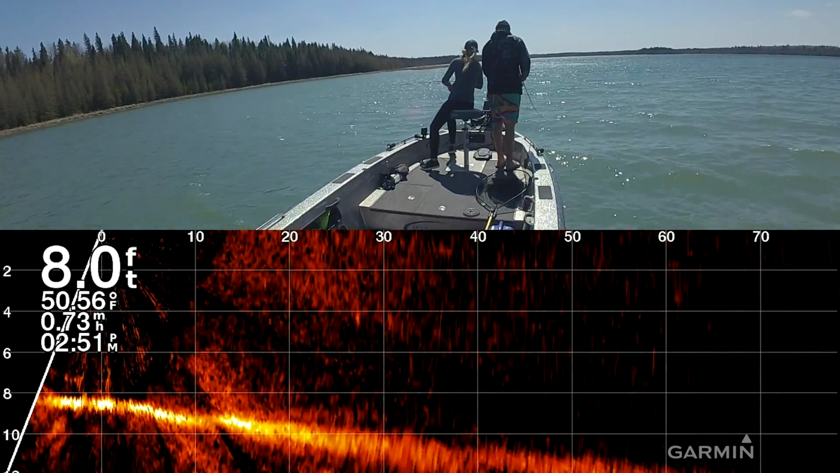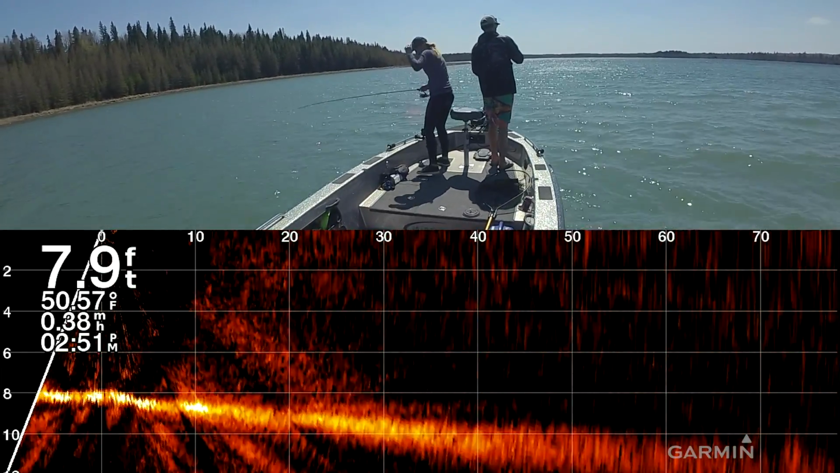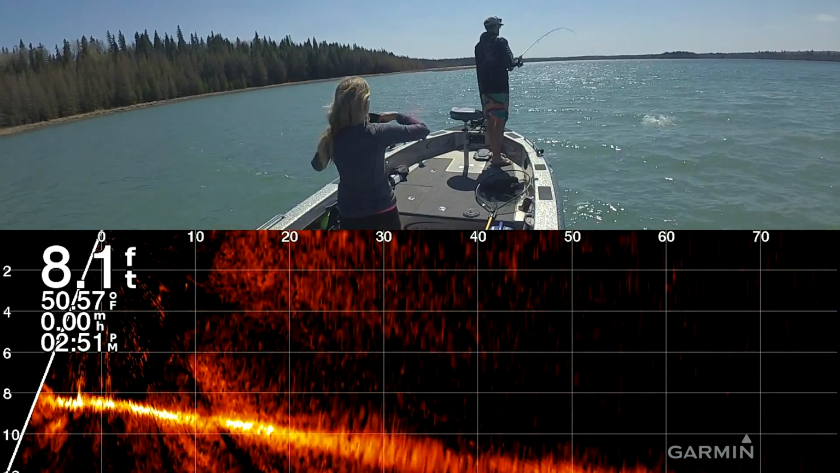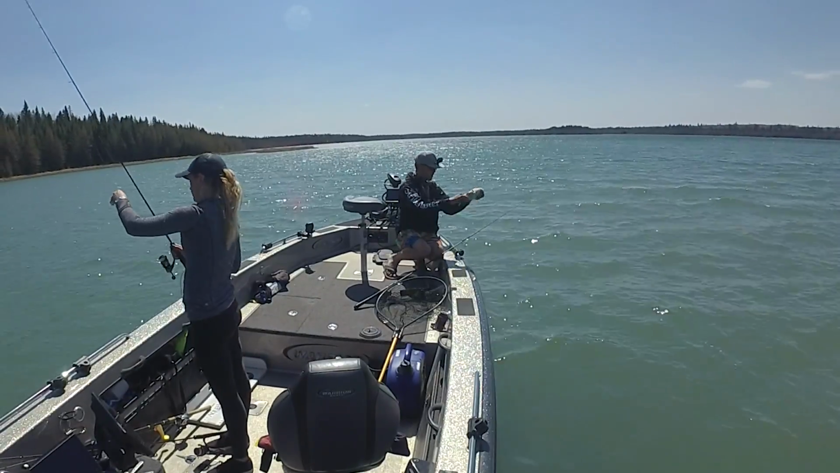Okay. Got one. Nice. He's going crazy. Just an 18-inch brown. Little fatty, another butterball. All right, little butterball.